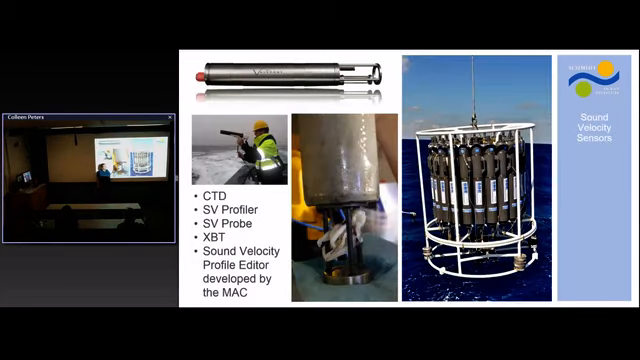Thankfully, this was like the world's easiest troubleshooting for once. So that was pretty exciting. Nice, quick, easy fix. It took us longer to find the wrenches to get the bolts off than it did to actually fix the probe. So that was good. So we have a couple of methods available to us.